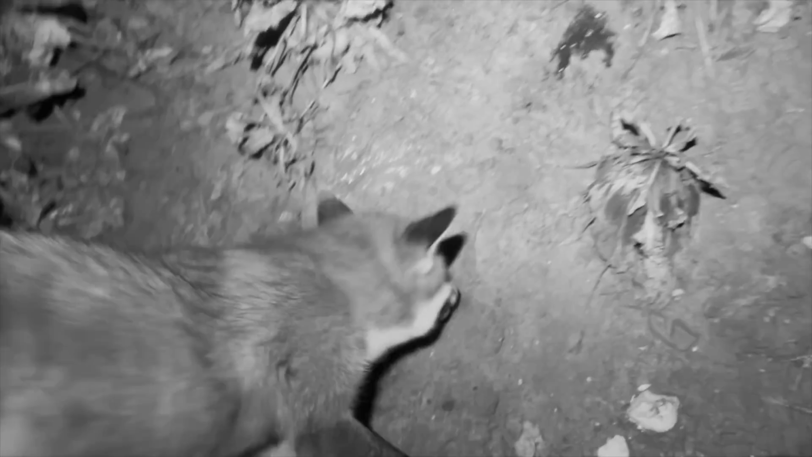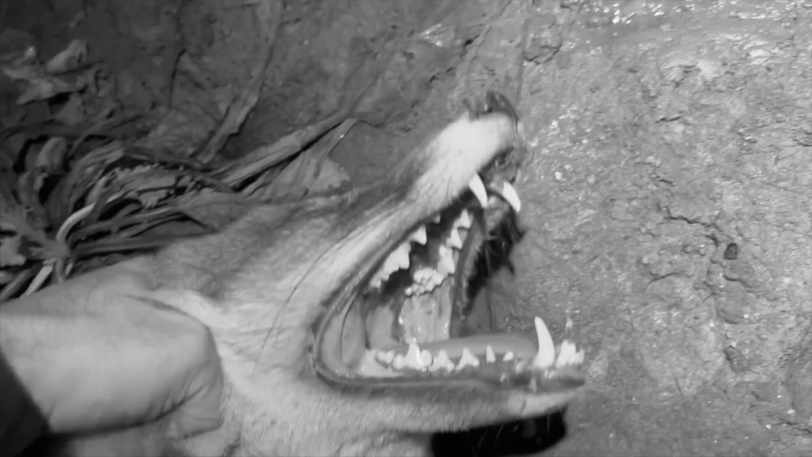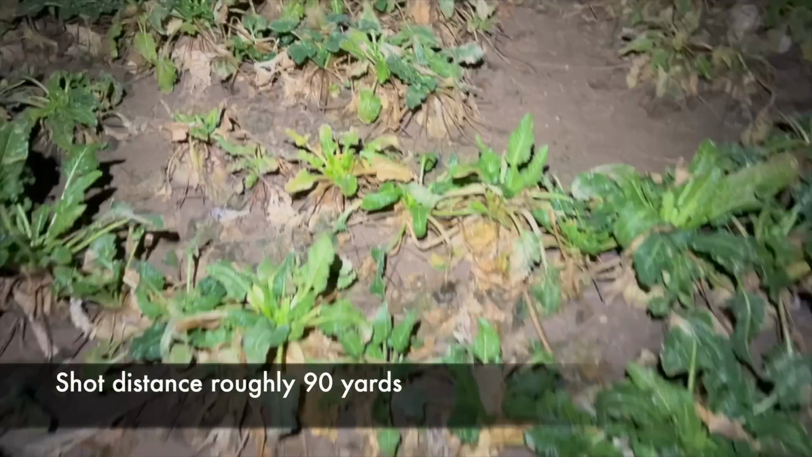Straight in the bib. Straight in the engine room. And he went down. No troubles. He's actually not that heavy. He's a good size. Youngish fella. So, there we go. Good drills, that. Took him off the bonnet of the car, so not far.